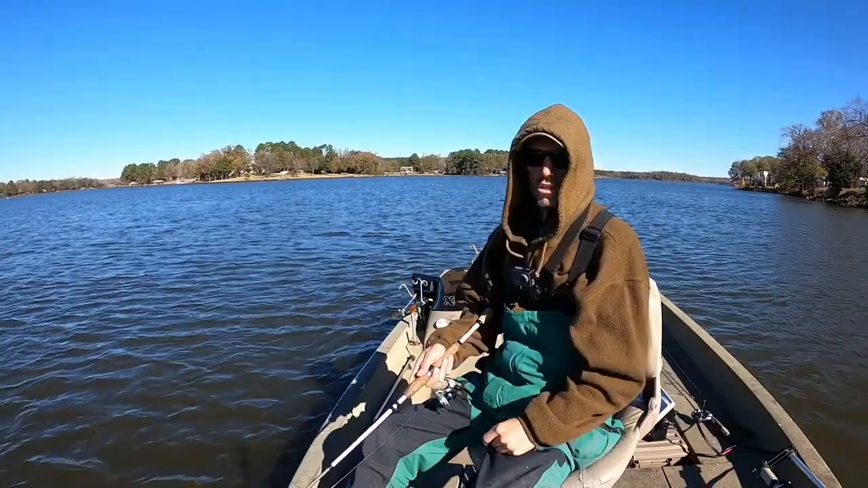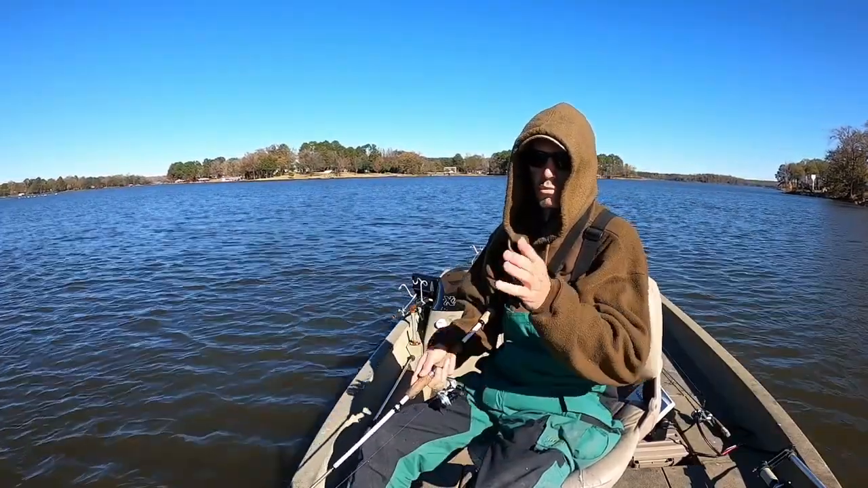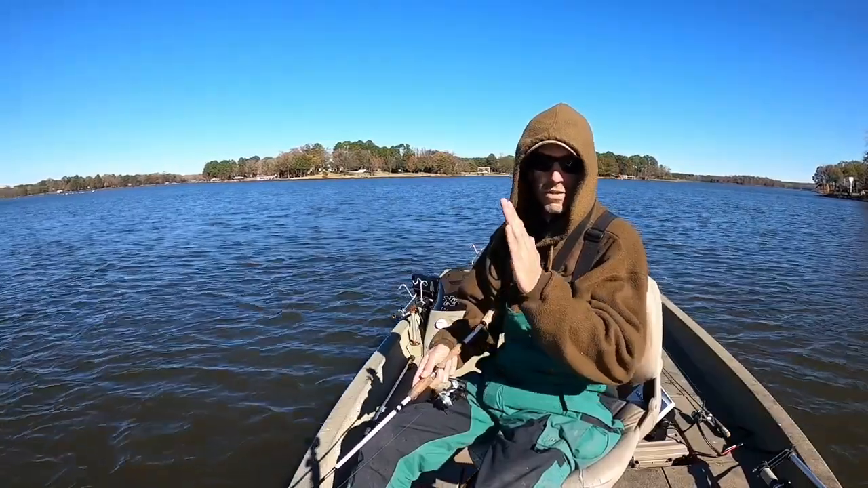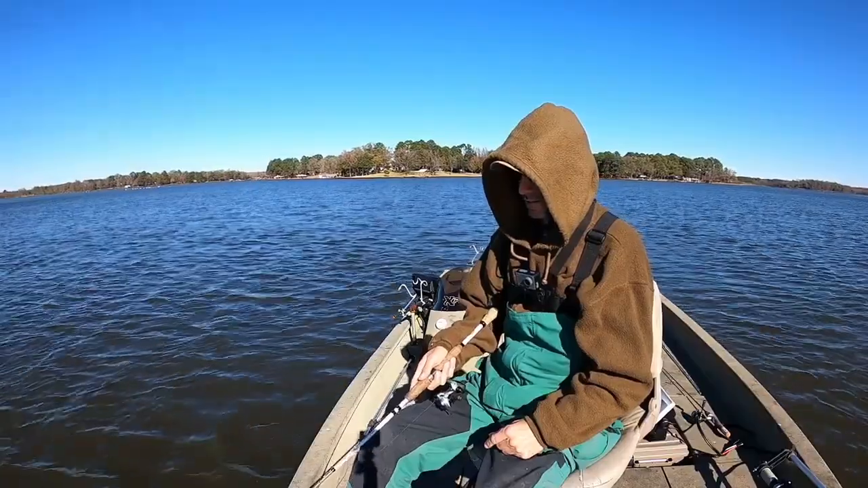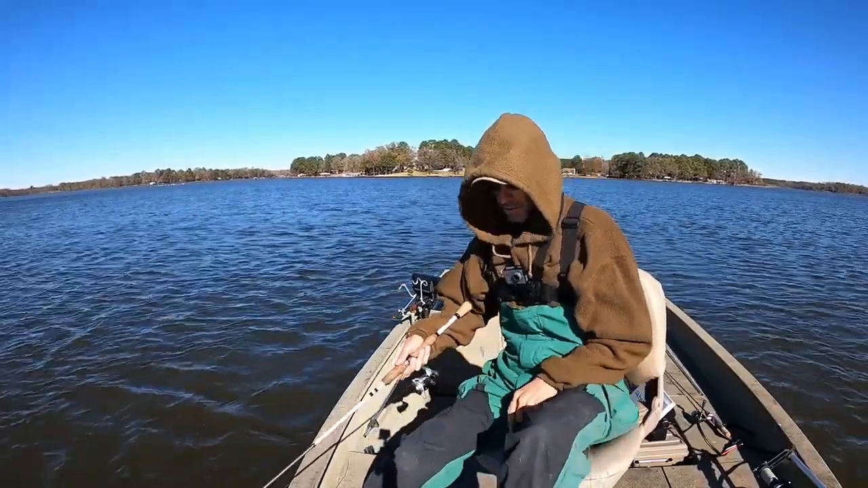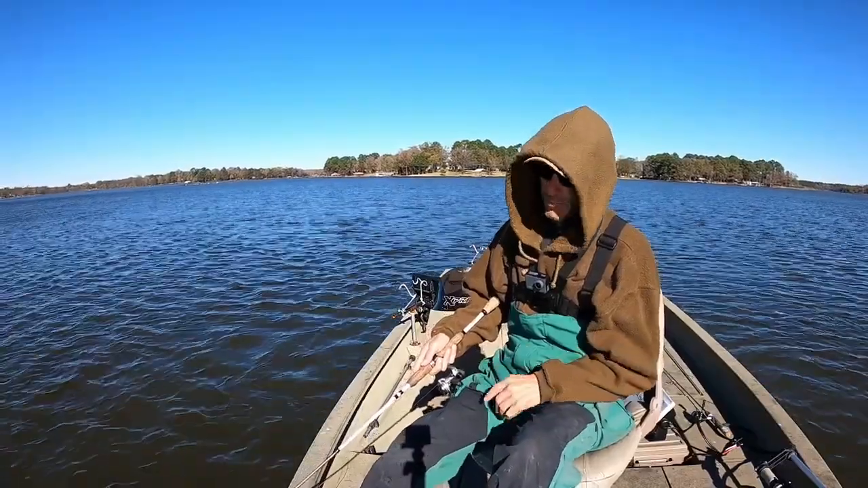With this cold front coming through and these colder temperatures, they just may not want that bait swimming. They may want it just suspending right there in front of their face to give them a chance to bite it. We'll just have to see. So far, that's 1 and 1. I really can't make a decision yet.